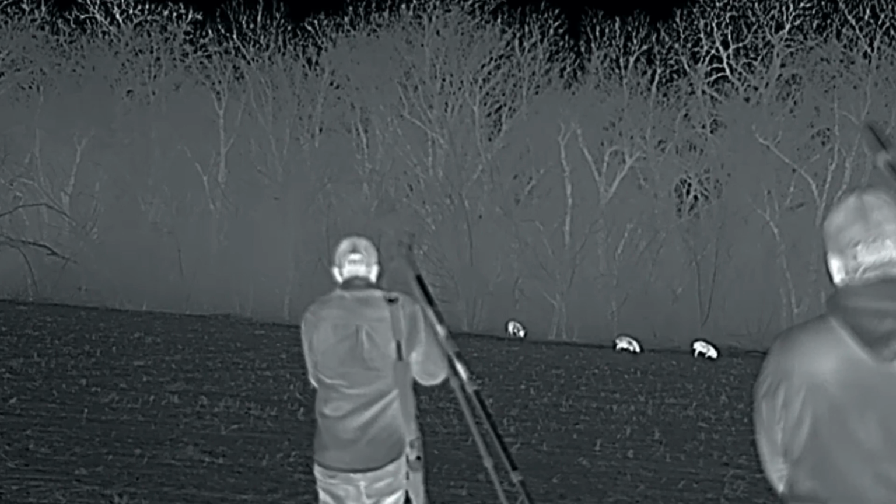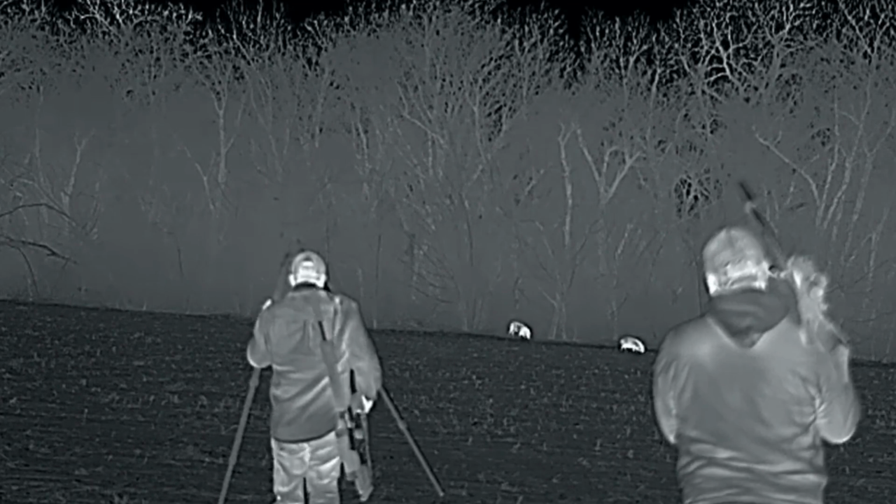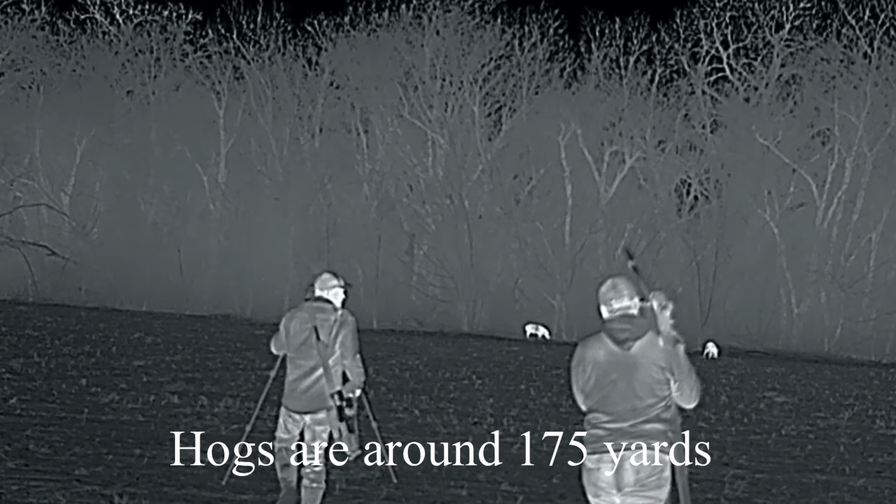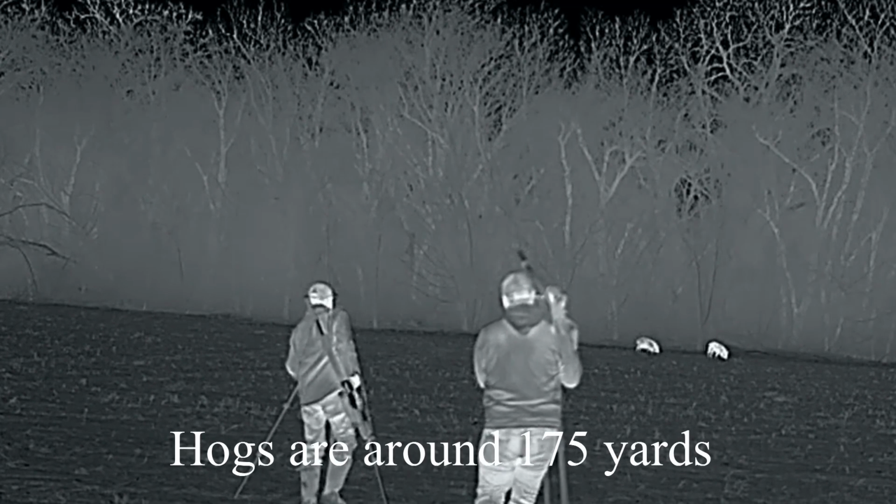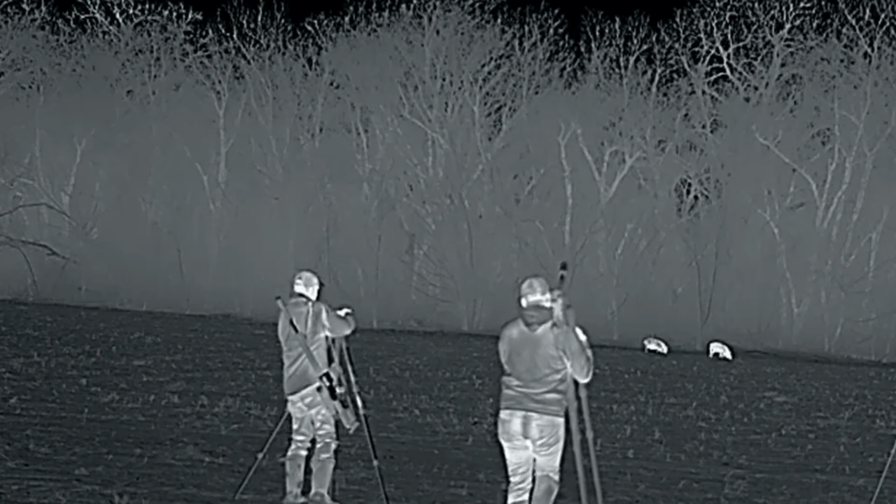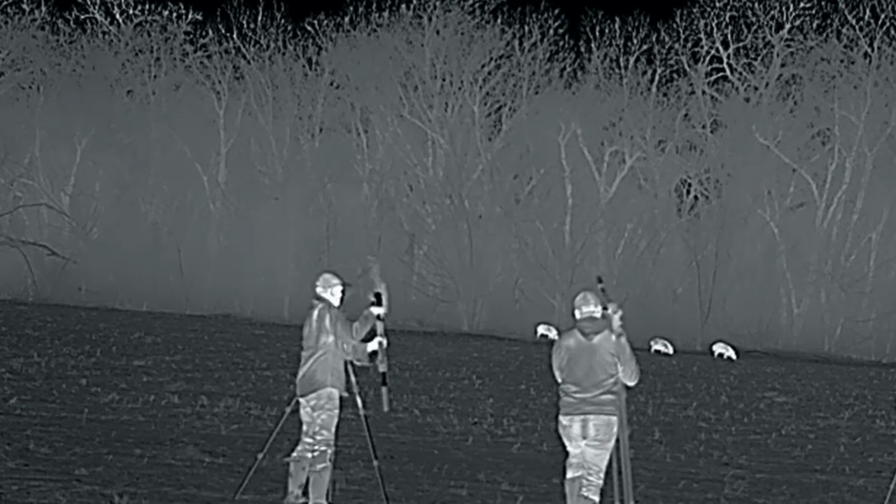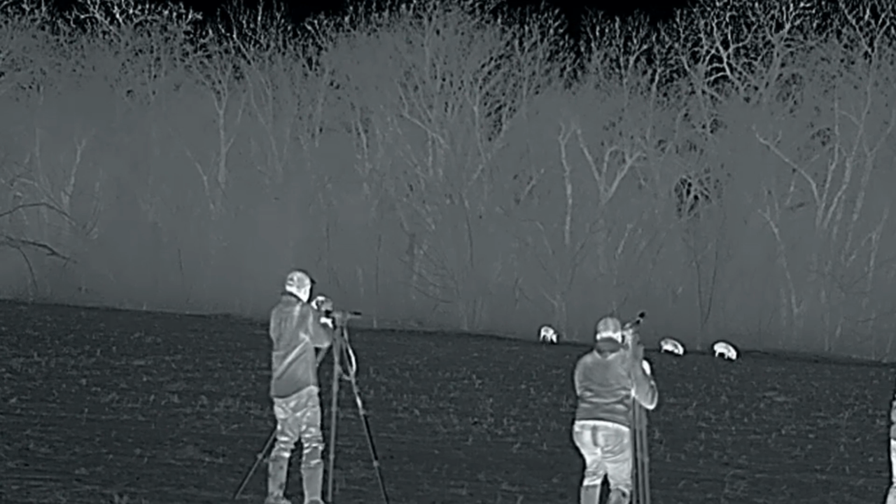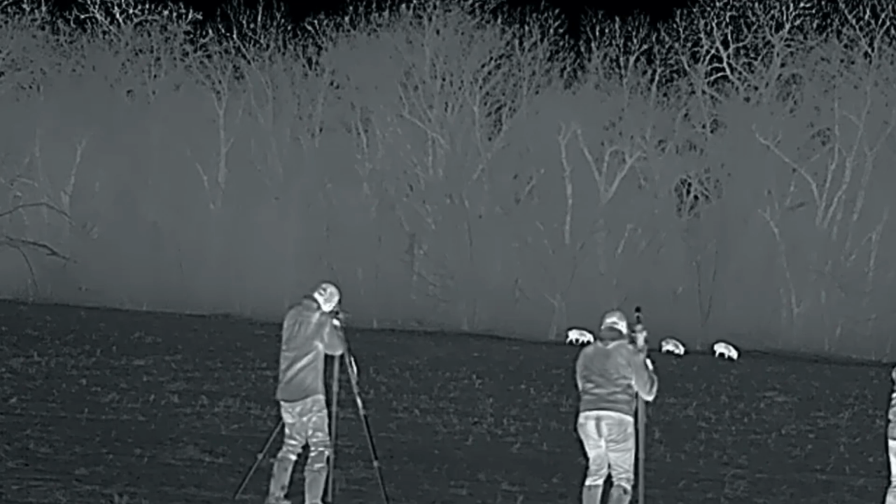Also, the max recoil it's saying is 300 Win Mag, 7 mag. So it can take a beating. I've been putting it on 308, 7.62 as a clip-on. No problems there. So that's a good thing just for you guys who want to run some huge calibers. There you go. But that's for the specs. Now let's get to what you really want.